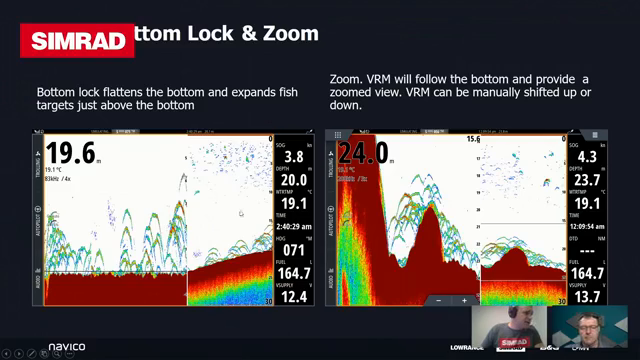So what it does, it just zooms in on the bottom and keeps the bottom looking kind of flat, even if you're changing depths. All it's doing is just looking at a section of the water, 5 meters in this case, above the sea floor. So that's the bottom lock. The other option we have is